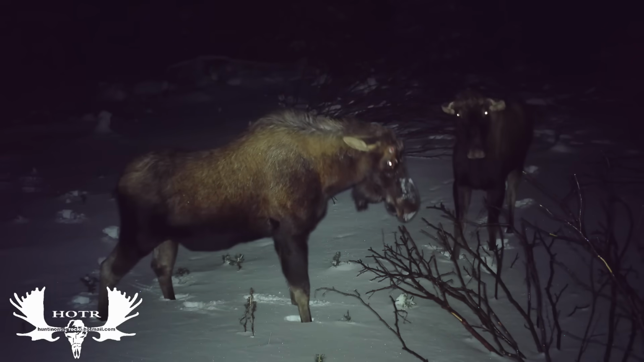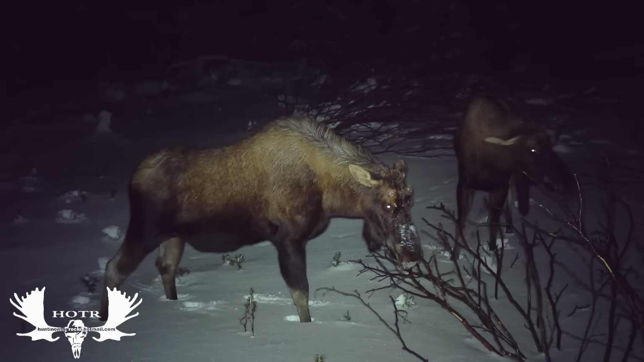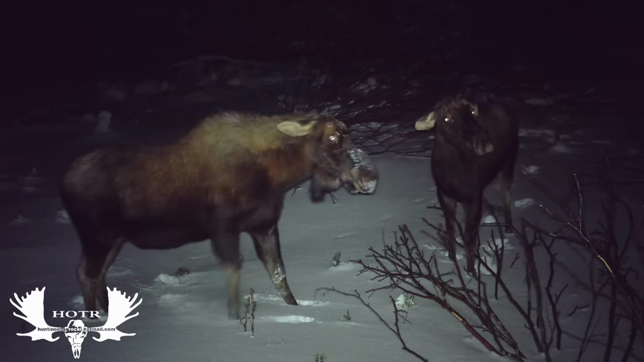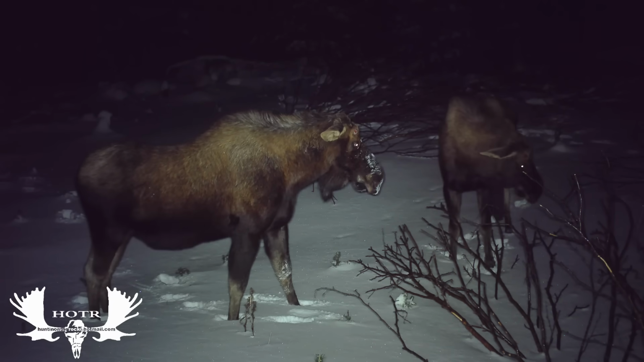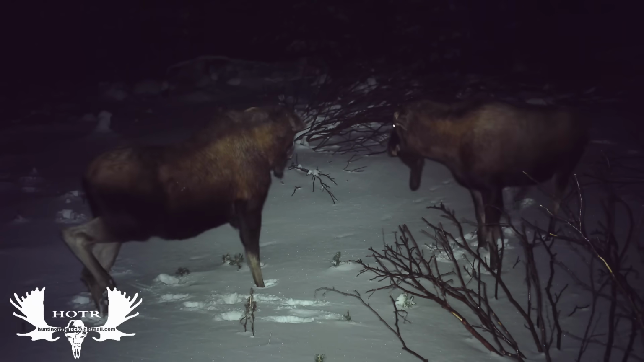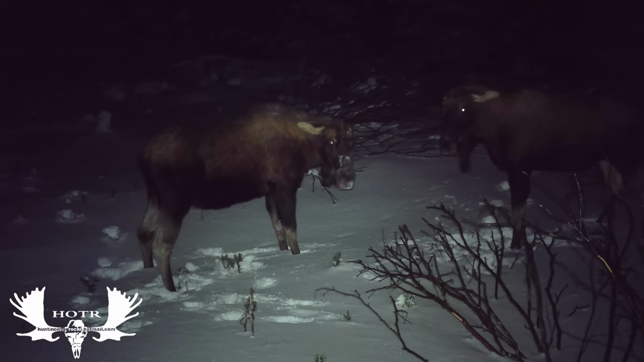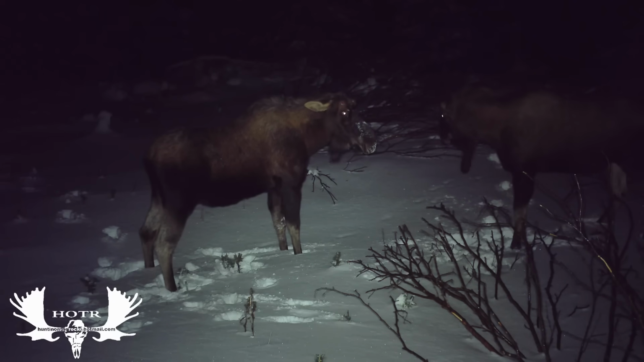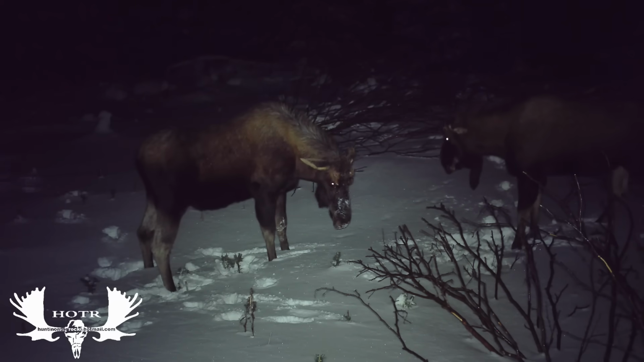I can only assume that it's the very same bulls, but here they are without antlers, and yet they're still wanting to fight. You notice how they're tilting their heads back and forth. It's because normally with antlers on their head, the first thing they do is display and show how big they are. But it seems like they don't realize that they ain't got no antlers anymore.